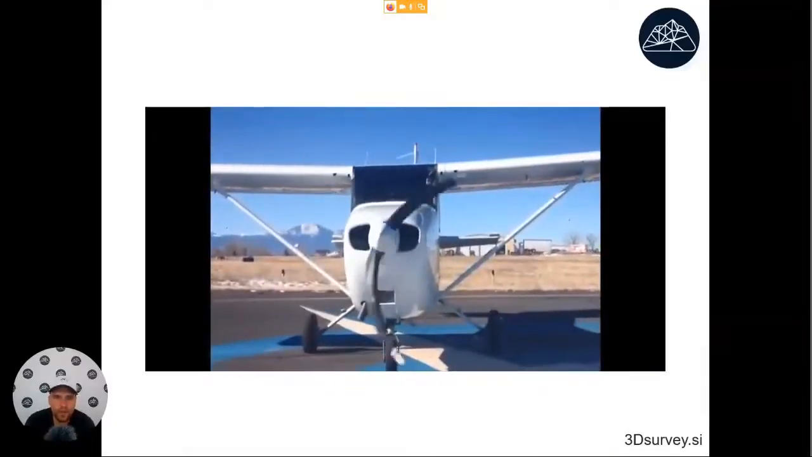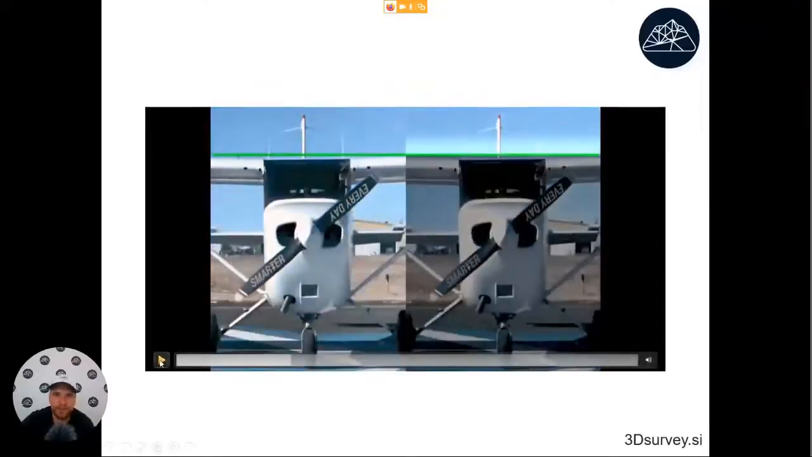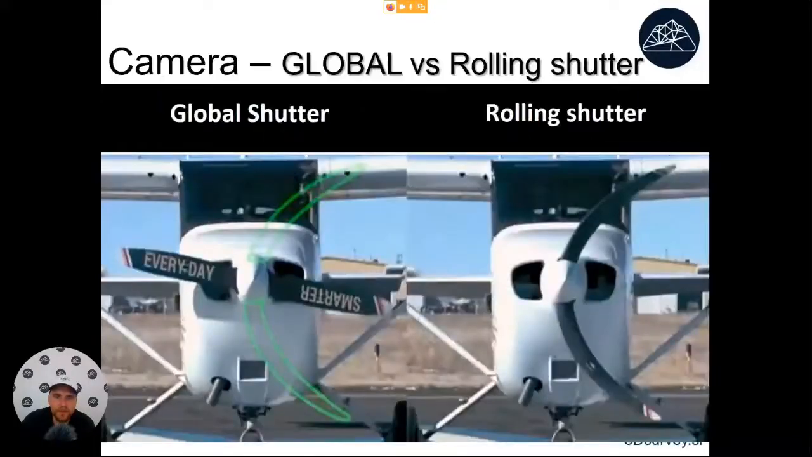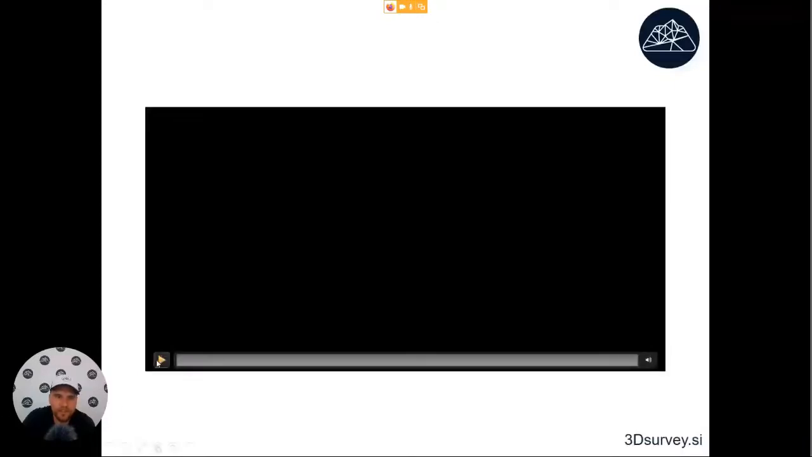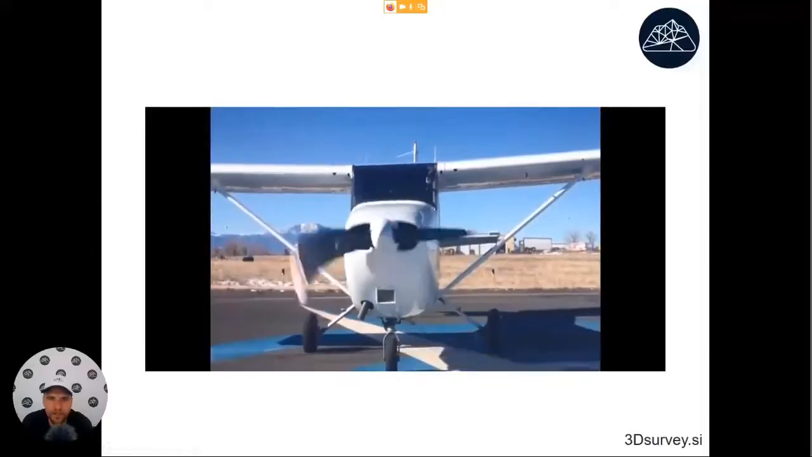Okay, when we talk about cameras, there is one important thing we have to talk about, and most people don't know about this one. When it comes to cameras, there are two types of cameras. I think we have all seen this kind of effect in videos. So wait, just a second. This is called rolling shutter effect.